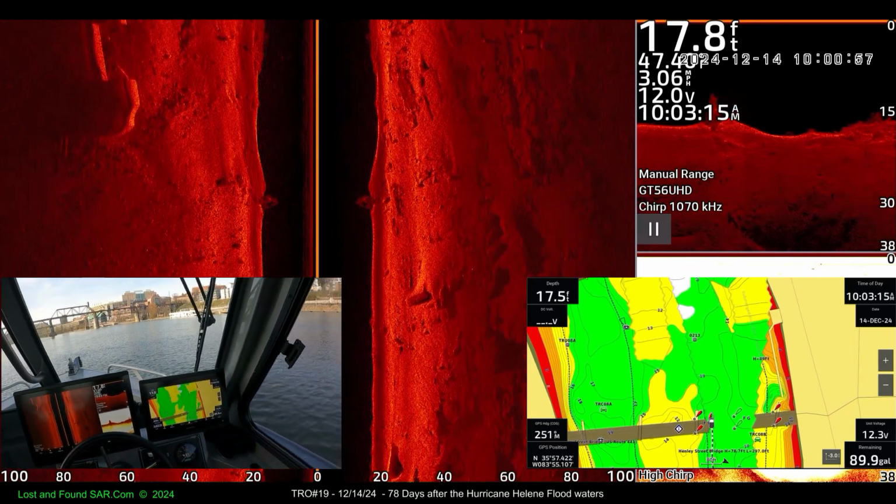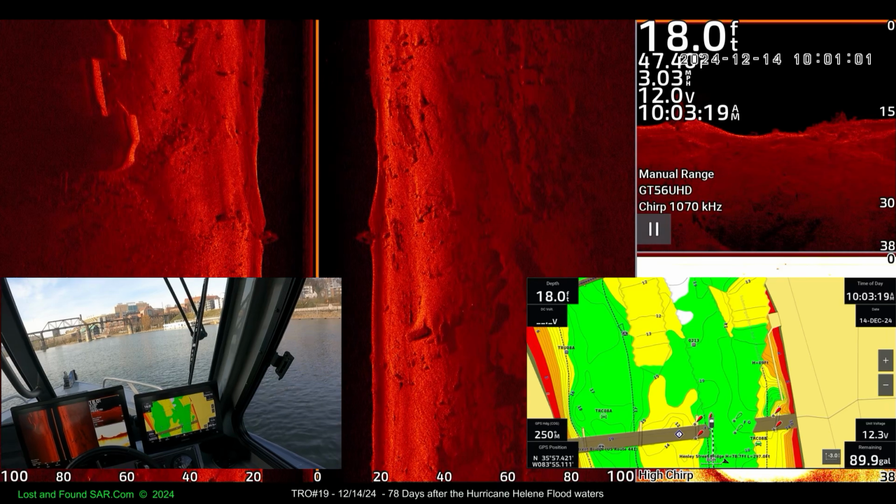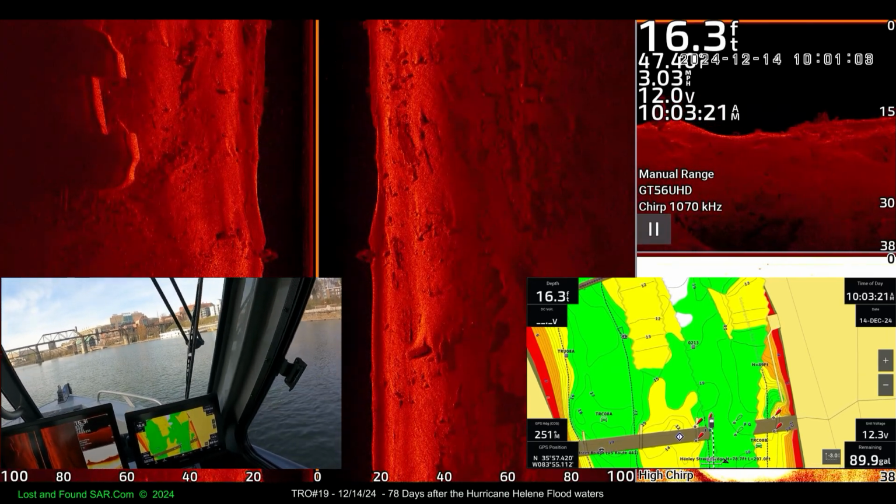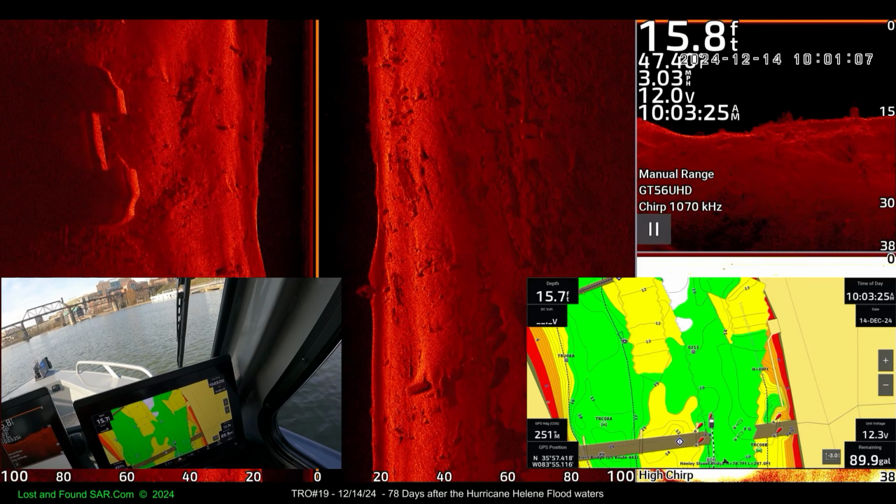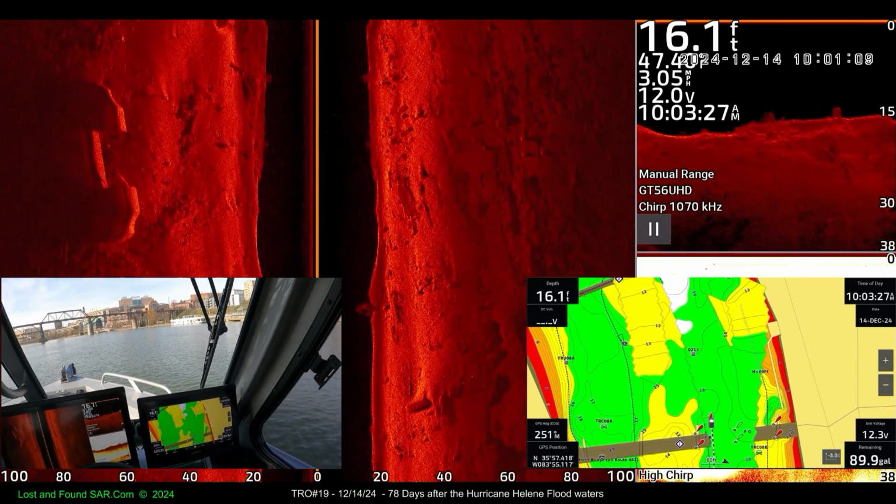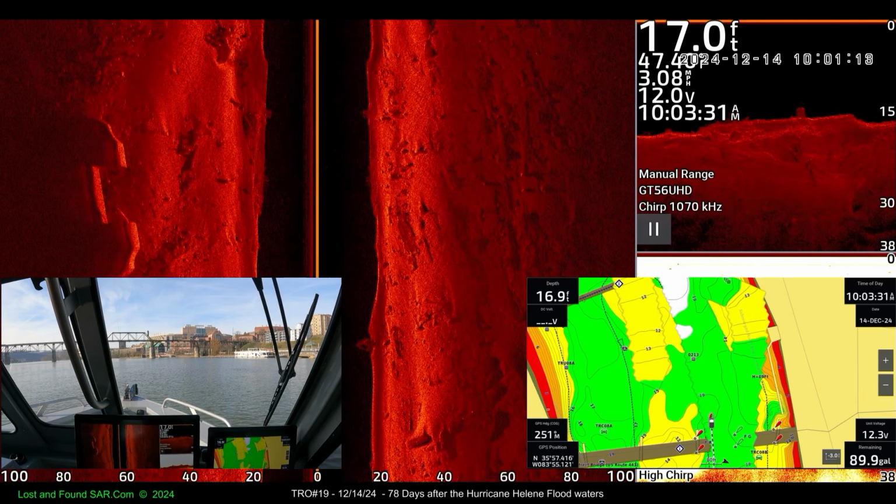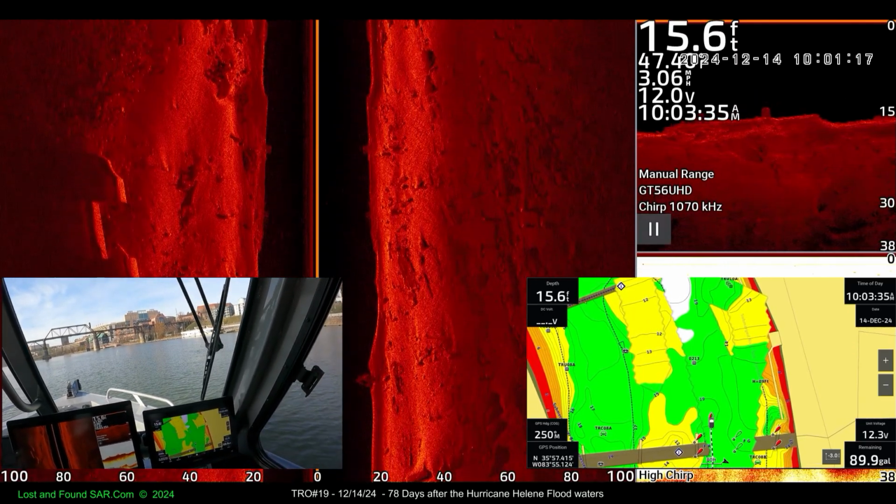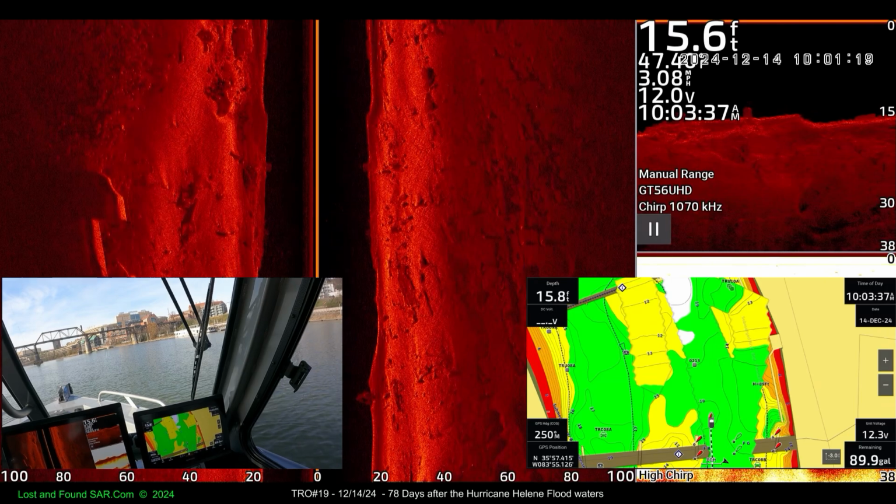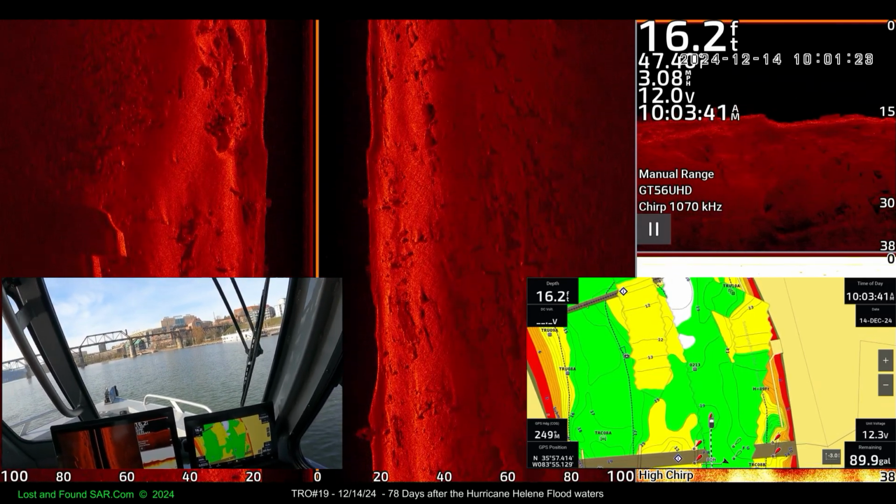Okay, we're showing in the 19-foot contour. Actually, we're in the 18-foot contour, I believe. We're heading into the 19. So we're 16.8. We got 17.2. 16.4. 16.2.